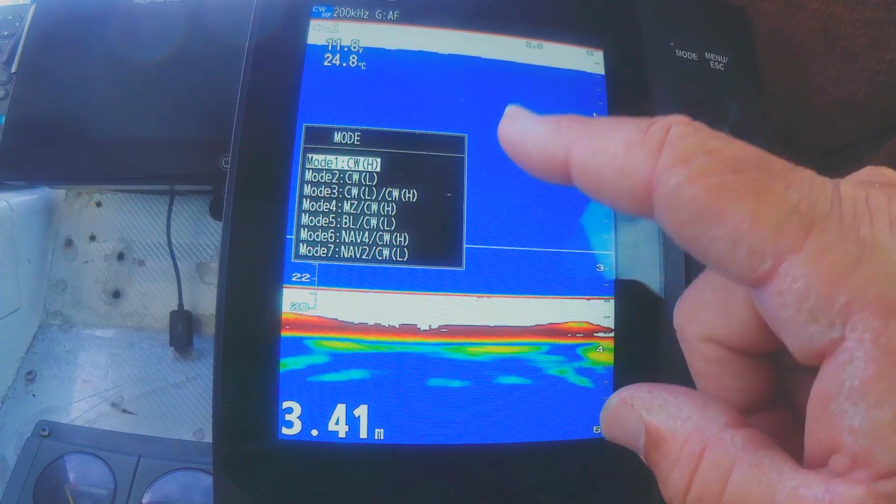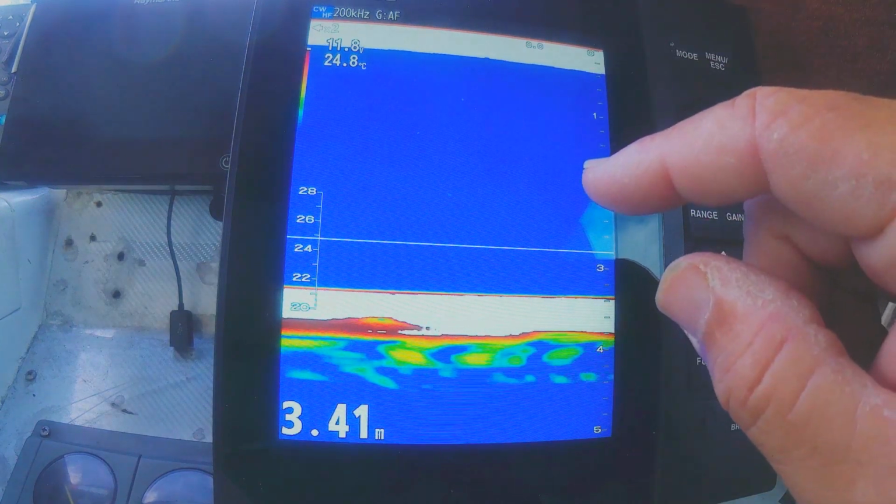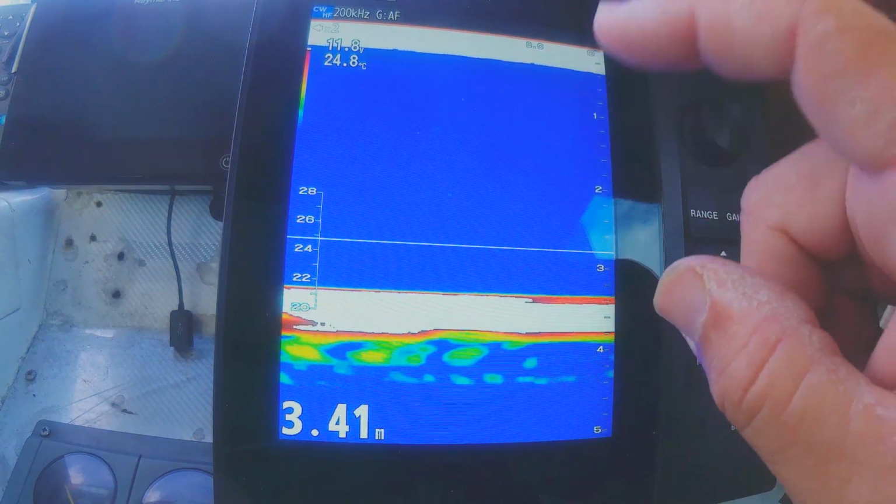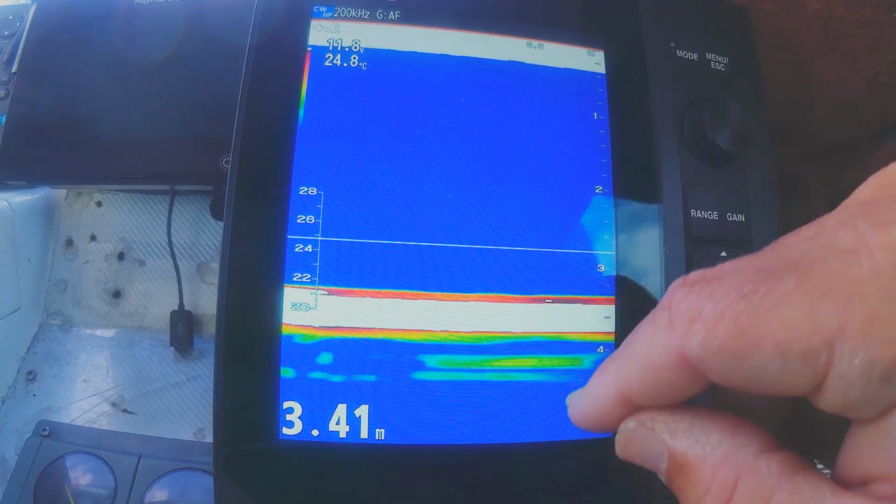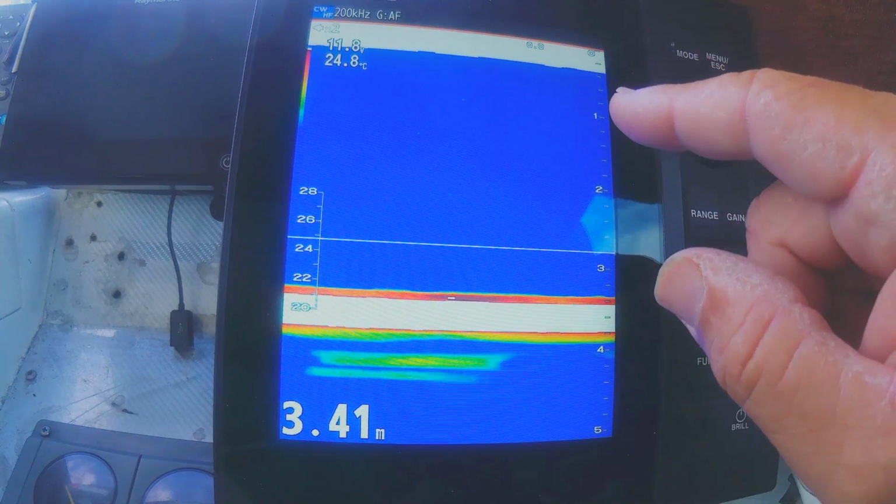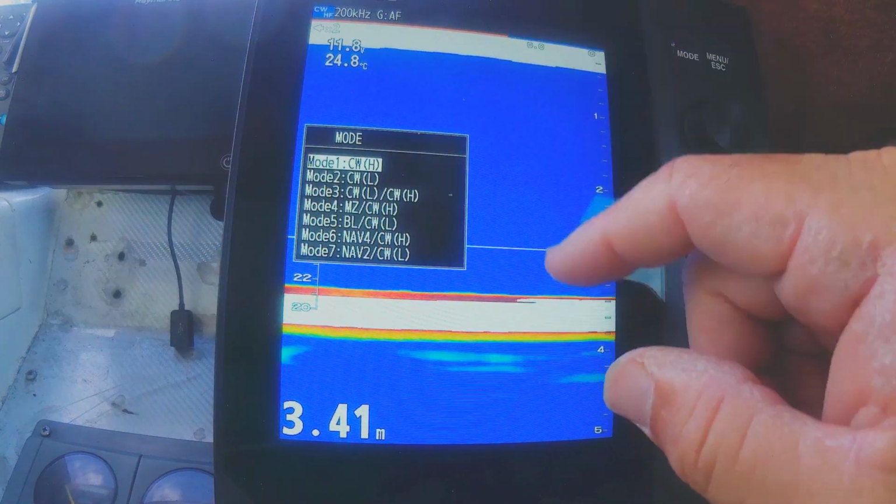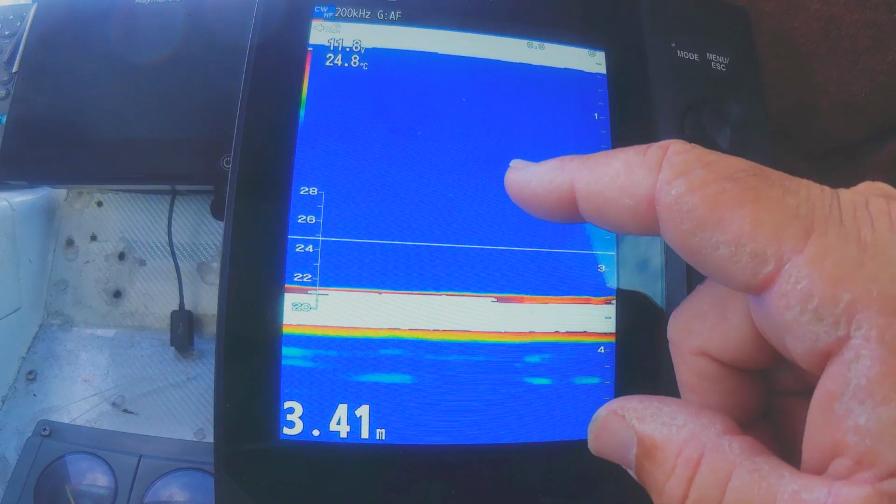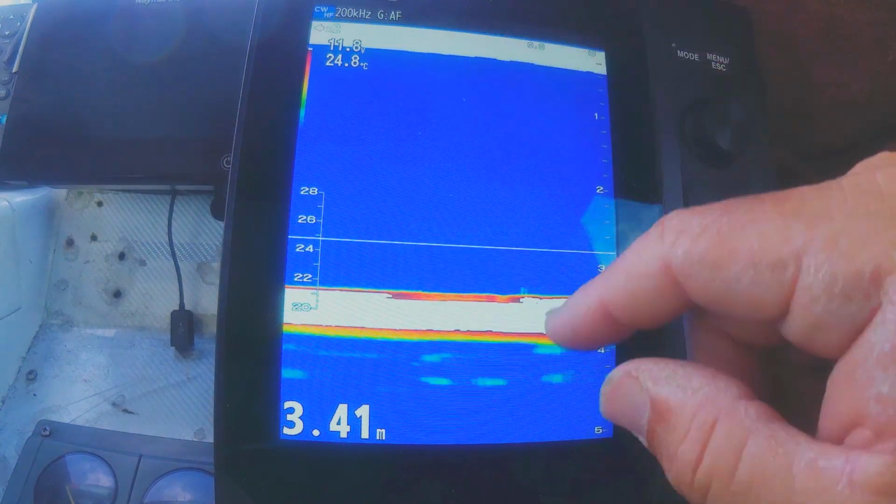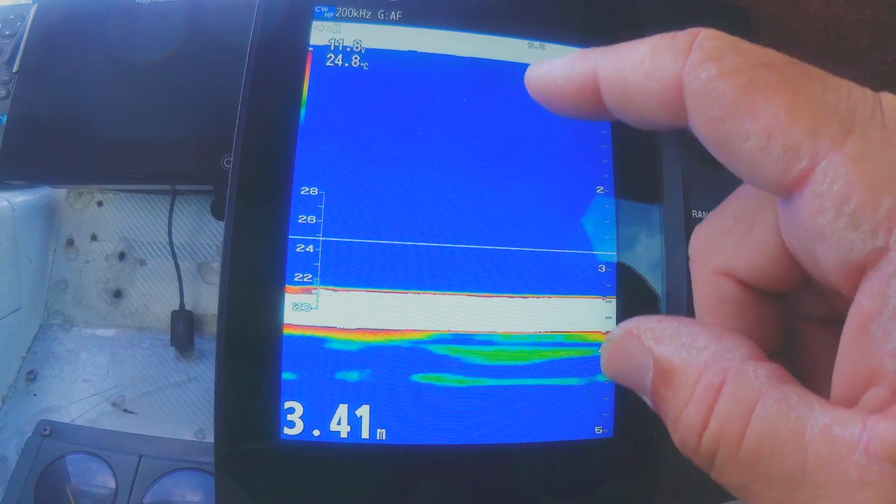It's fully customizable, and this machine now has 2 transducer ports, so you could run a conventional 5200, like what I'm running, and then a chirp port, and then through your mode screen you could run any combination of those, split any which way, however you wanted to display it on the screen. So that's all fully customizable.